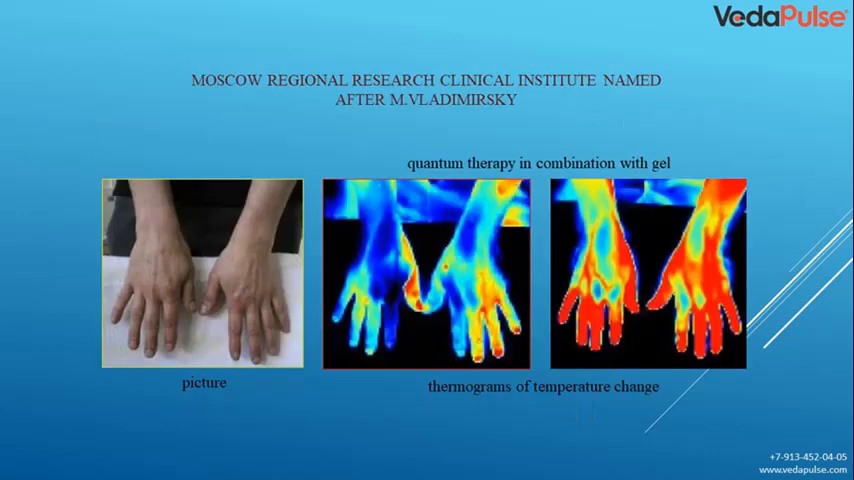A study was conducted at the Moscow Regional Research Clinical Institute, named after Vladimirsky. This is a person who has a vibration hands disease. They took a picture of him. At the same time, we made thermal portraits of the hands. We saw that he had obvious problems. But when we performed quantum therapy in combination with gel, we saw how blood filling and microcirculation changed in 15 minutes. This is a method for treatment. Thermal navigation allows screening monitoring. This is a promising avenue.